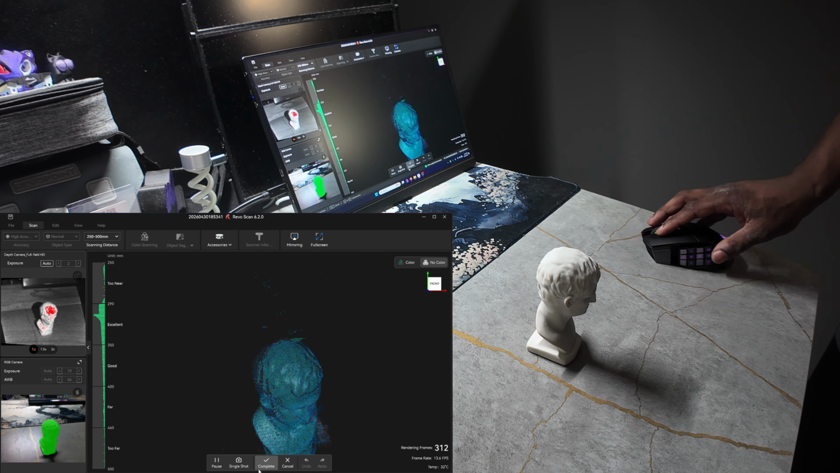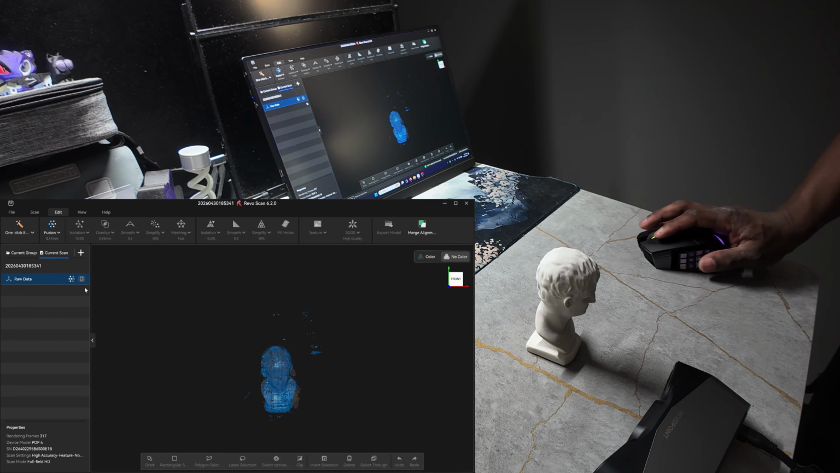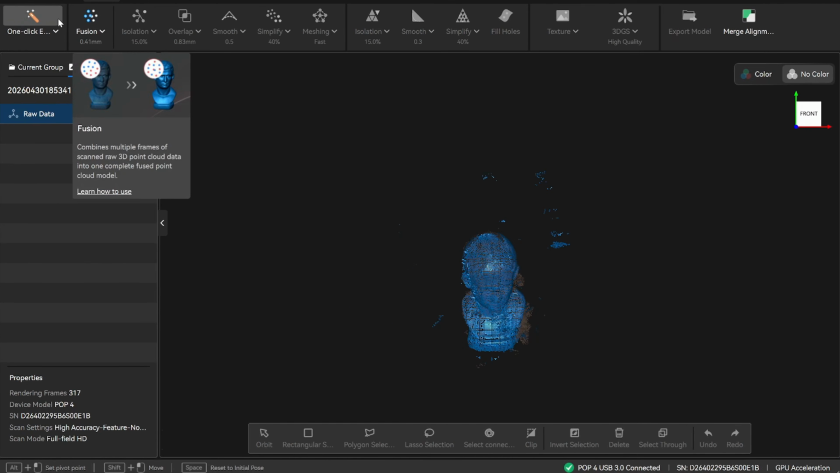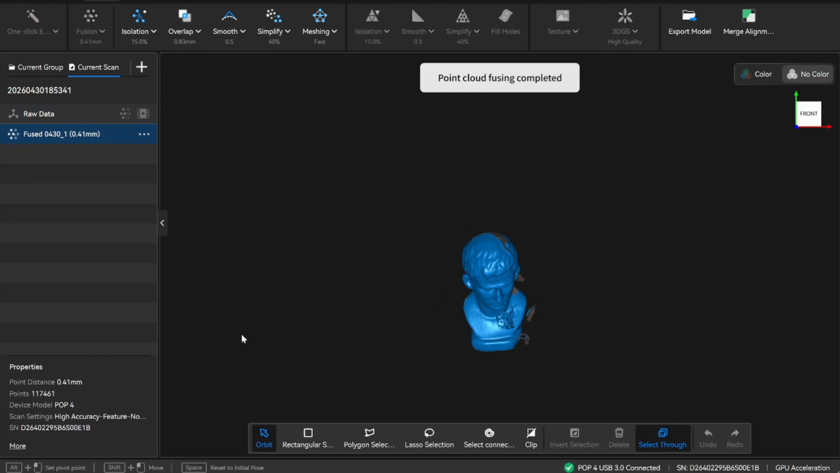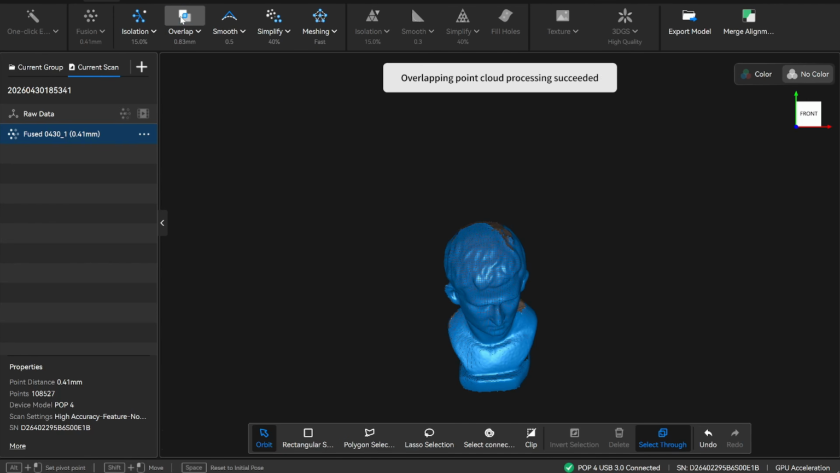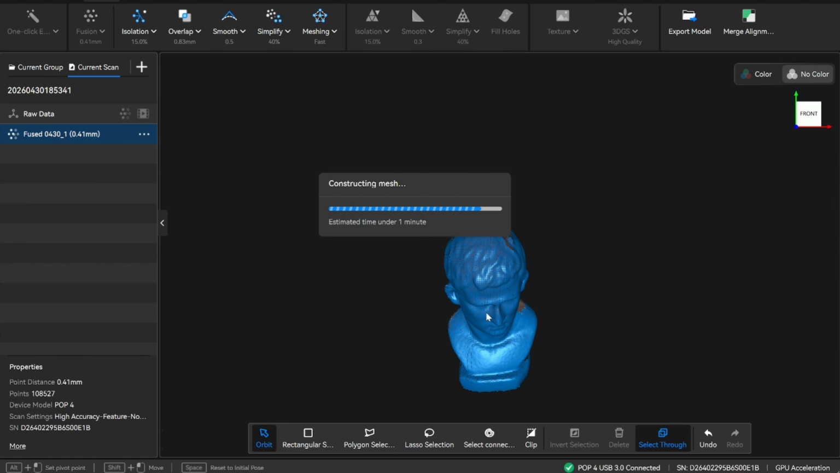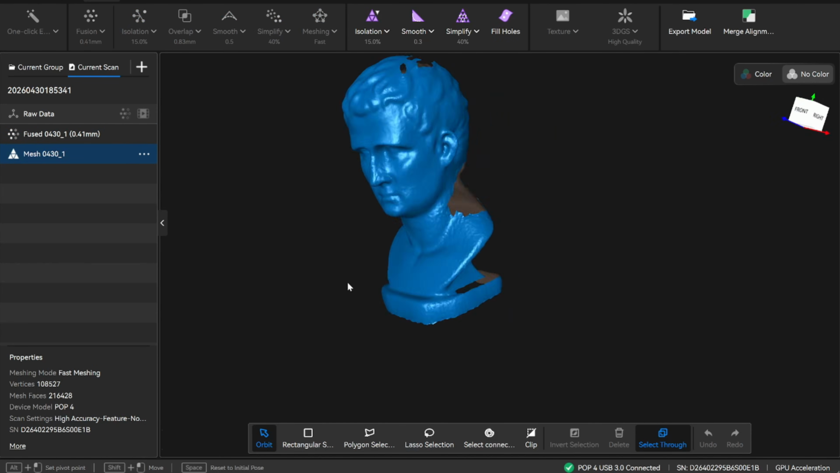Then when you finish, just go ahead and complete the scan. I'll just fuse it at what it's set to. And this is real-time fusing. The processing for this software is a little bit faster than the Metro software. And I'll just do a fast mesh. And that's really not bad.